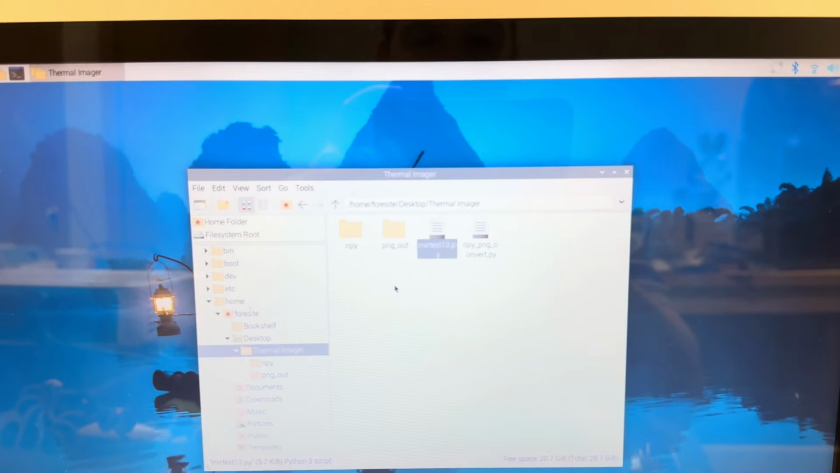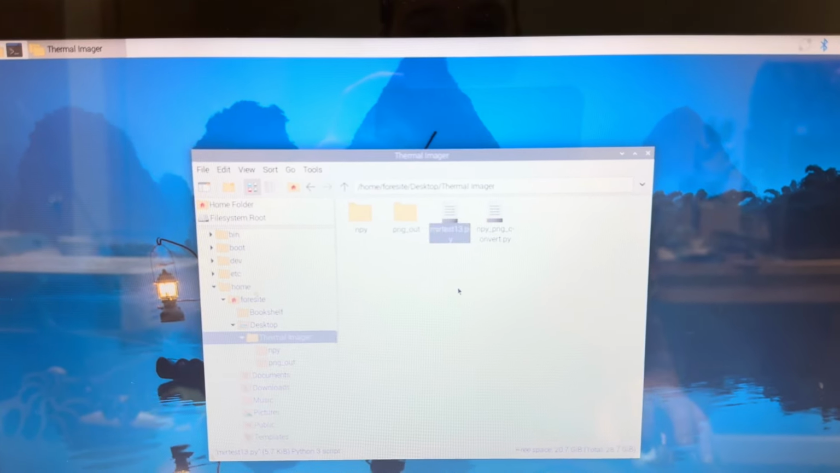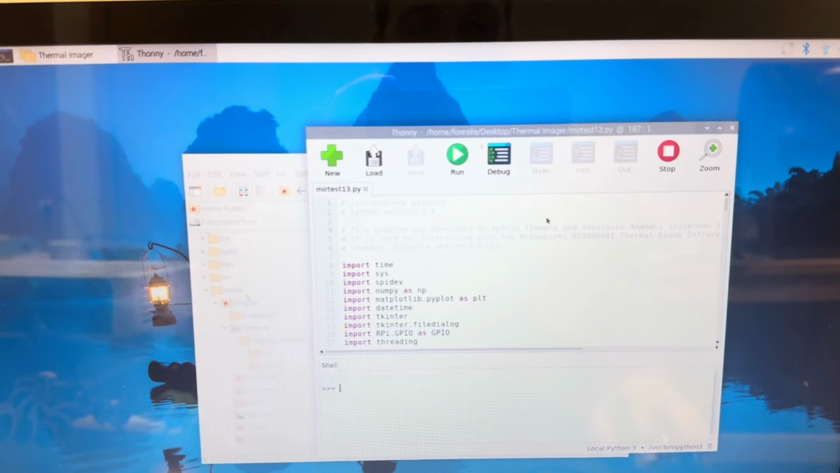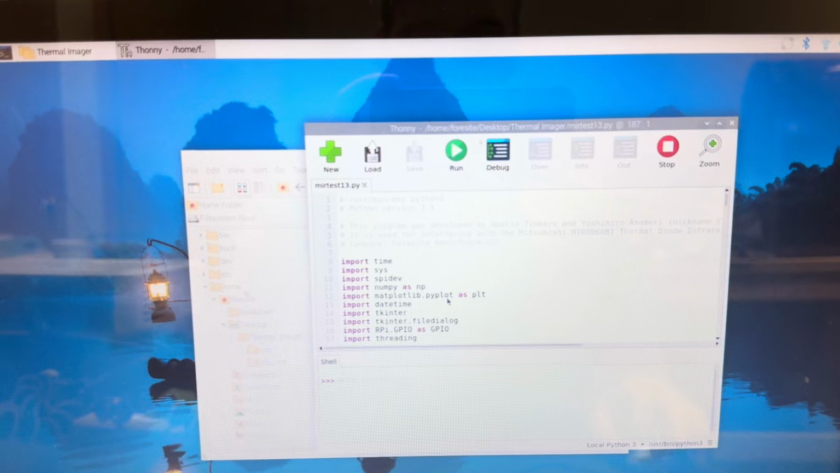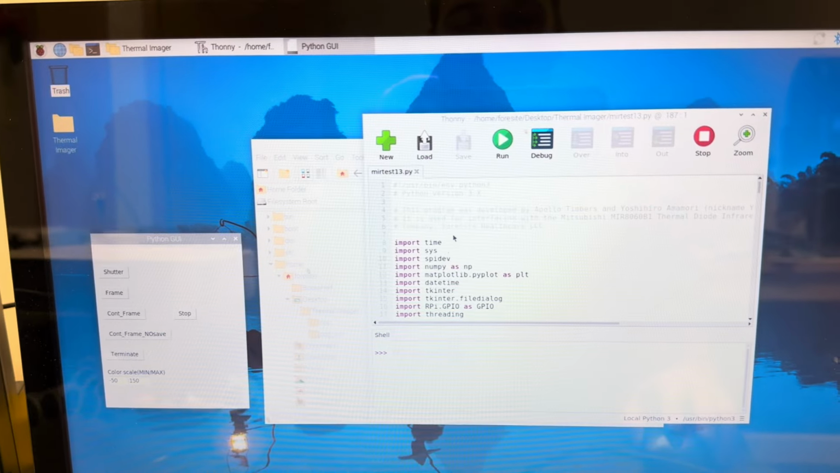So this is going to be a lower frames per second, but it still does a good job of saving it and you can still look at it. So we'll right click that, and we're gonna go to Thonny, which is a Pi IDE, and we're gonna simply say run. So once we do that, we'll get a GUI up.